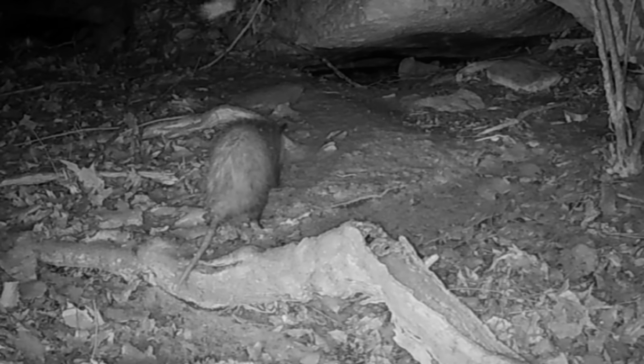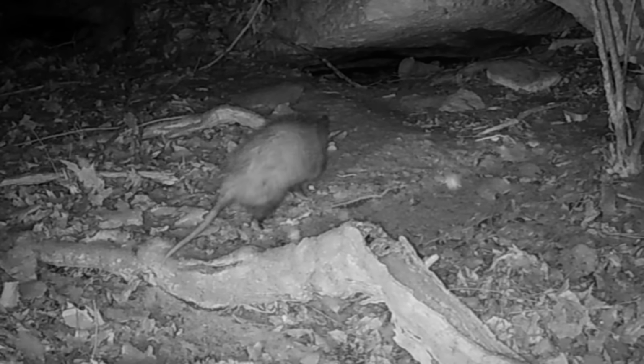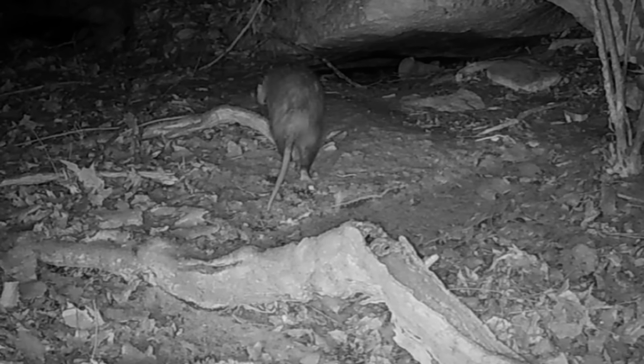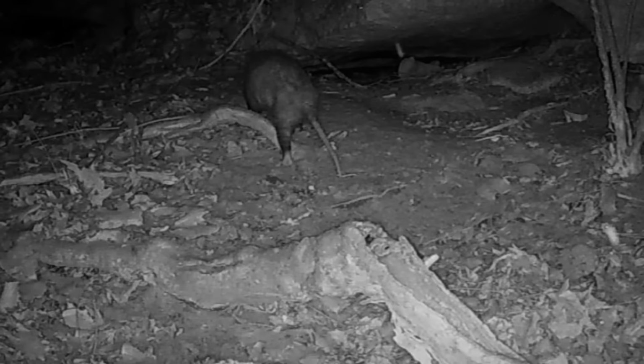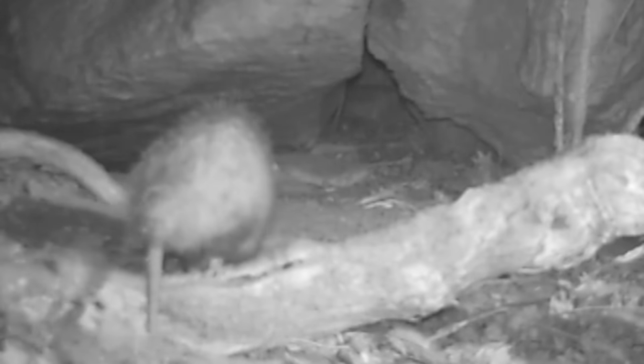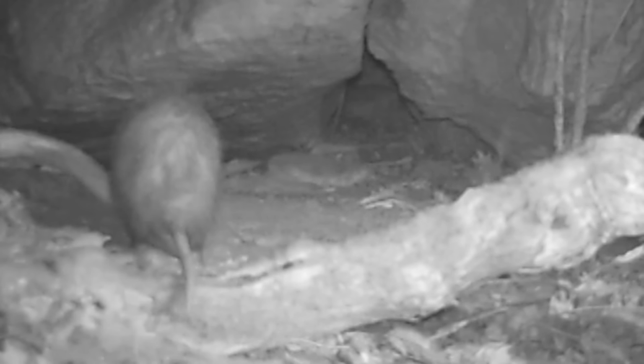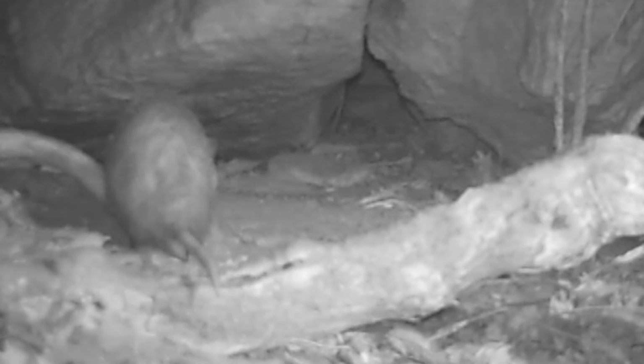And up at the rock, what pictures I got, these cameras working. Old coon or possum coming in. He's heading in. He don't like his snow. And a little bare feet in that snow, I know it's cold on him. Got him on the other camera too. He's just heading in.